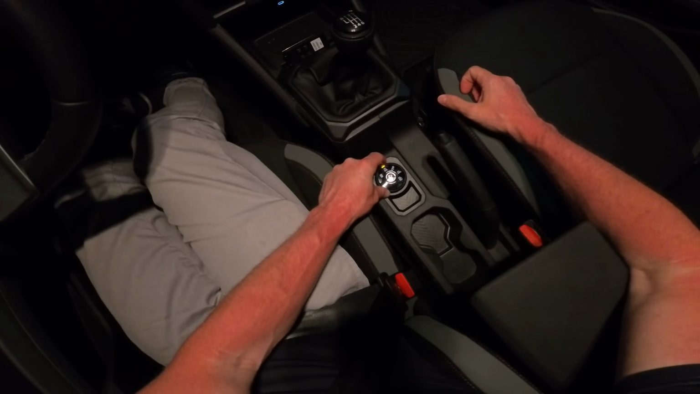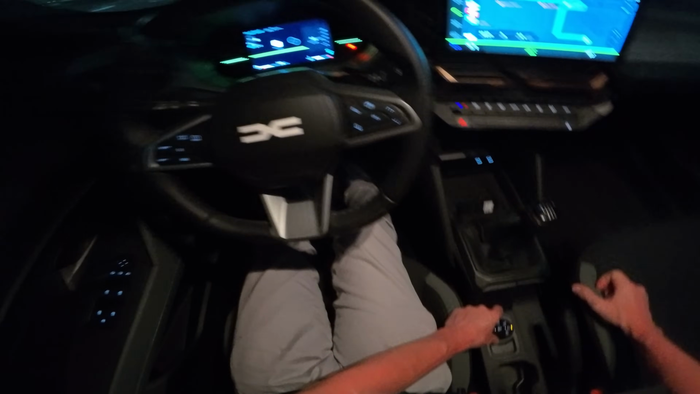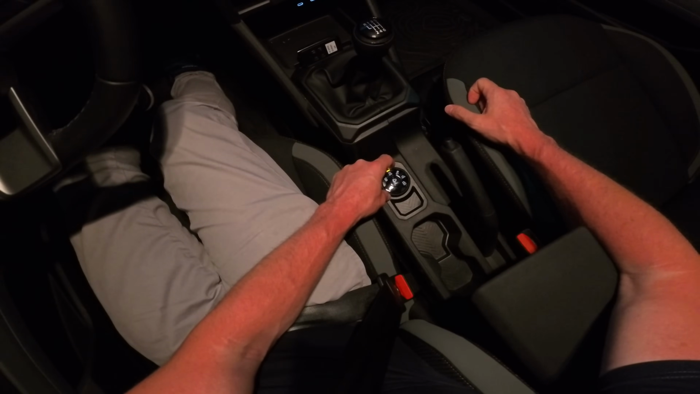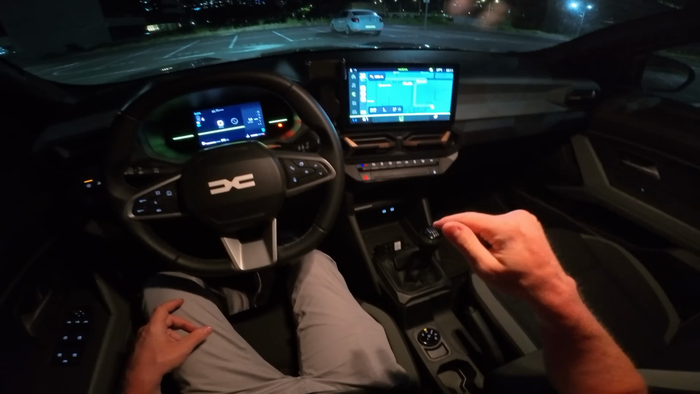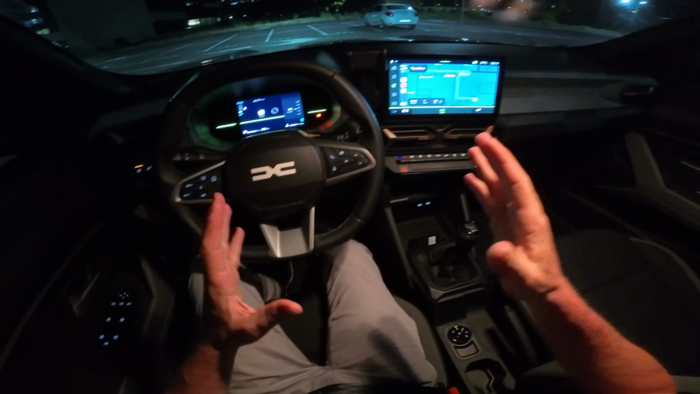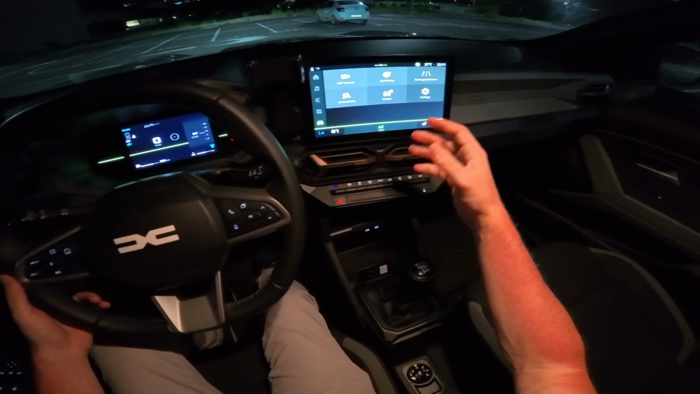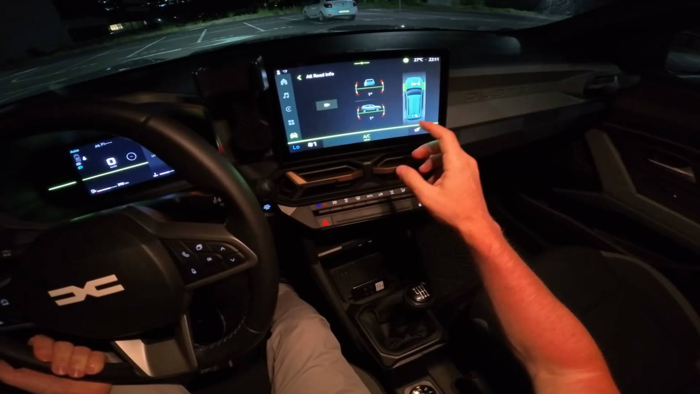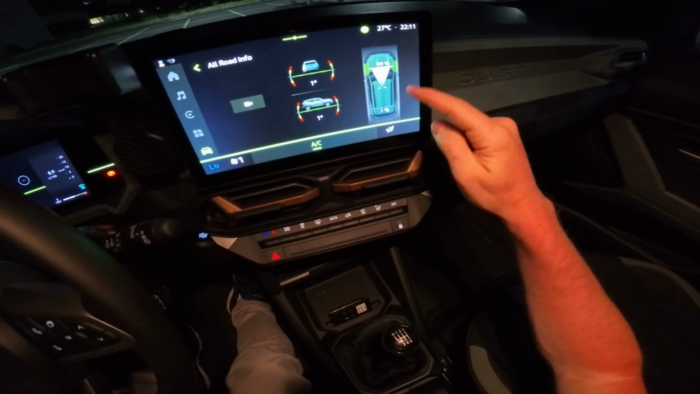Here you have a wheel from where you can change different driving modes, from eco, auto, snow, mud and sand, and also off-road, proper off-road. It's kind of the same as on the previous version, but it's not similar, because this one has another new electric management system, very intelligent, that allow the car to split the power. Let me show you. If you go to all road info, the car is able to split the power between front and rear. This is incredible.